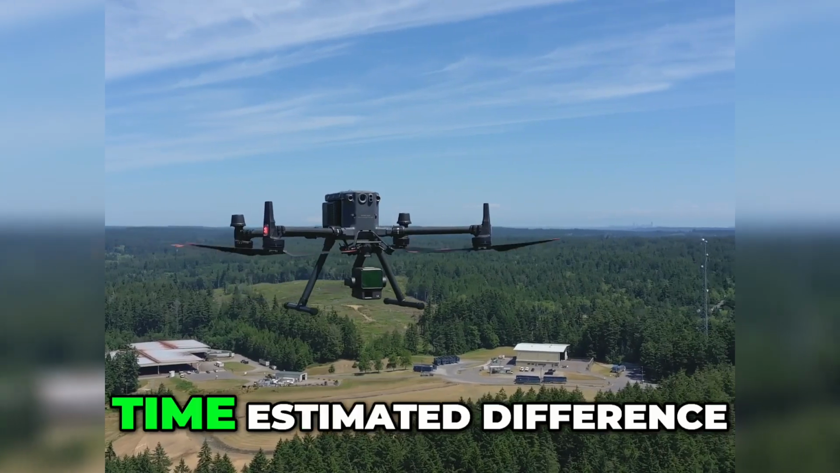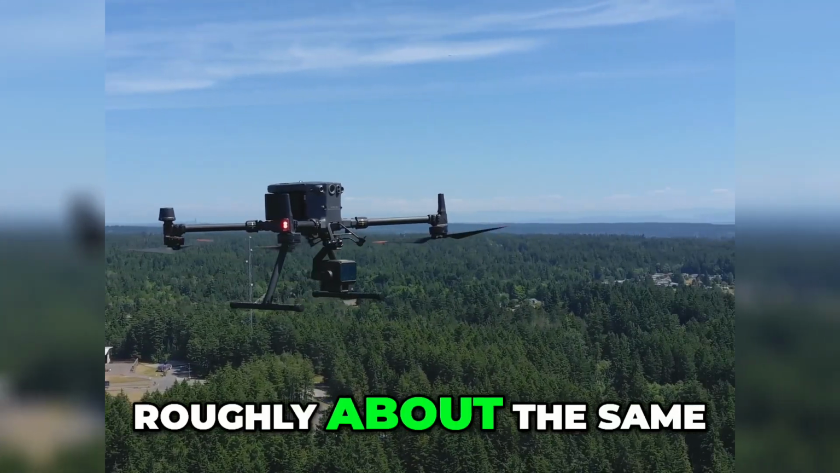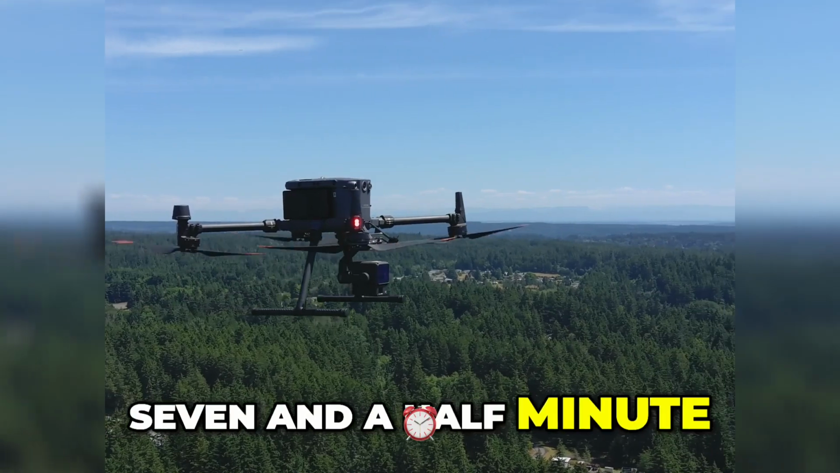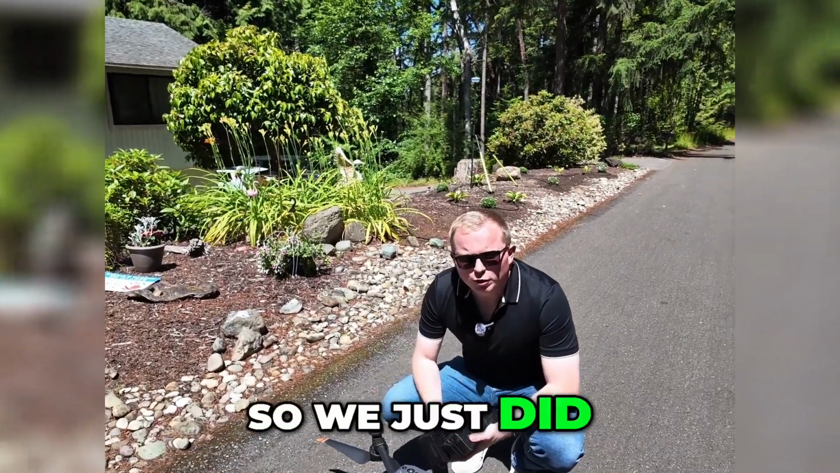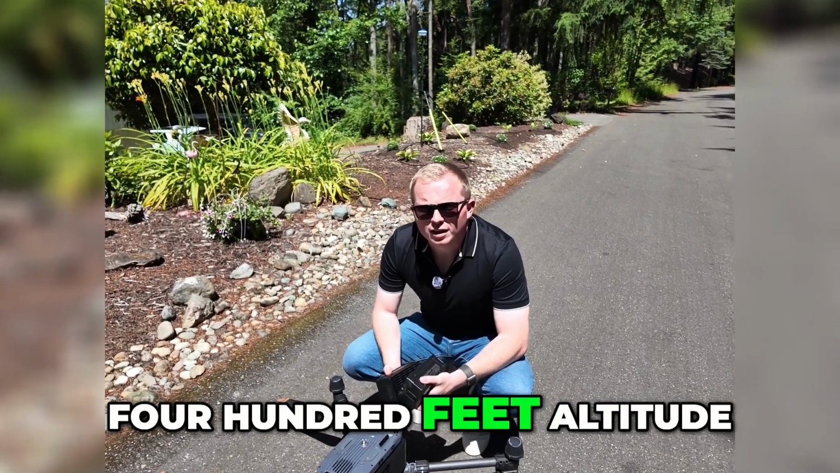Was there a flight time estimated difference between the L1 and L2? No, it was roughly about the same, still 7.5 minutes. So we just did our flight with the L2, same 80-80 overlap, 400 feet.